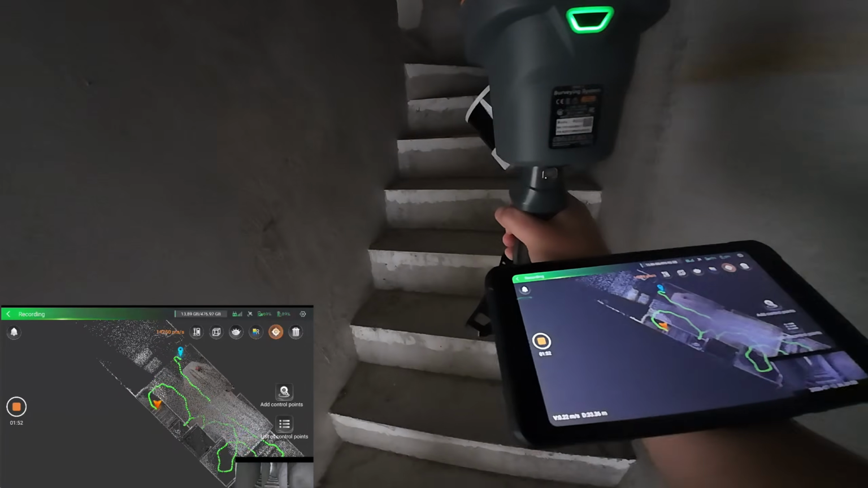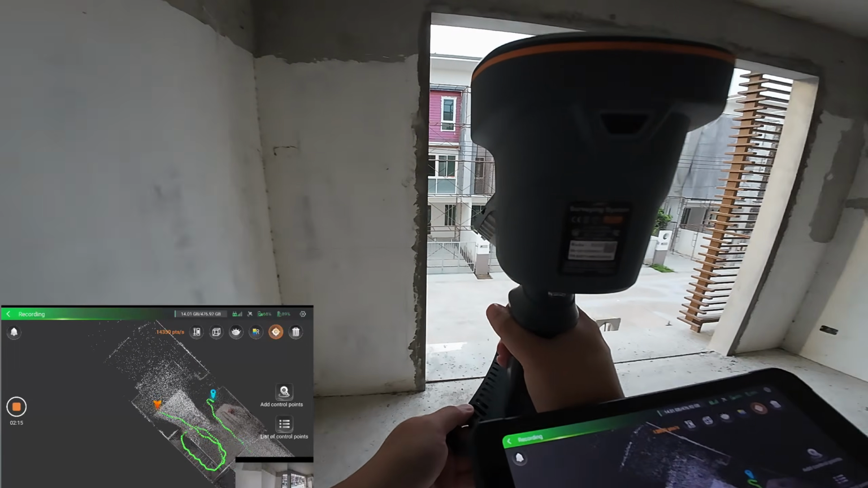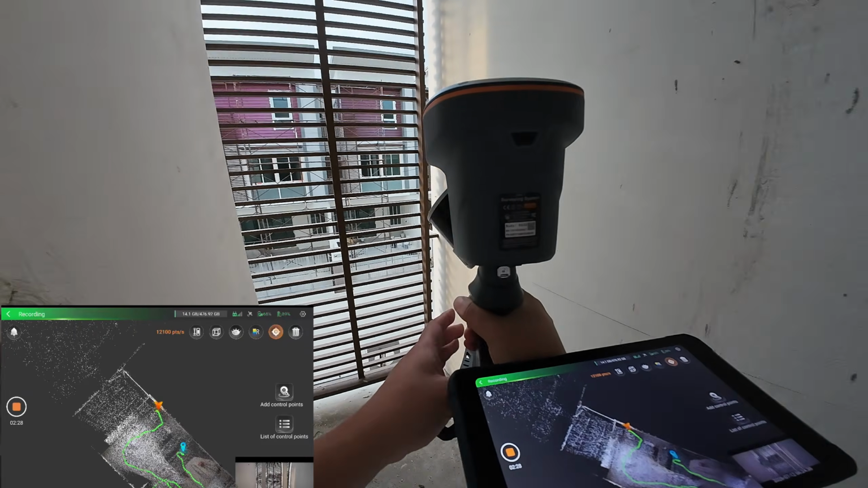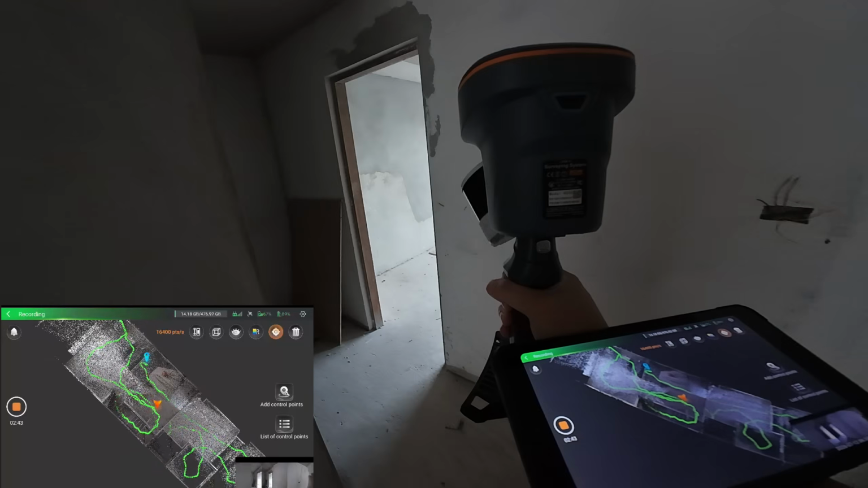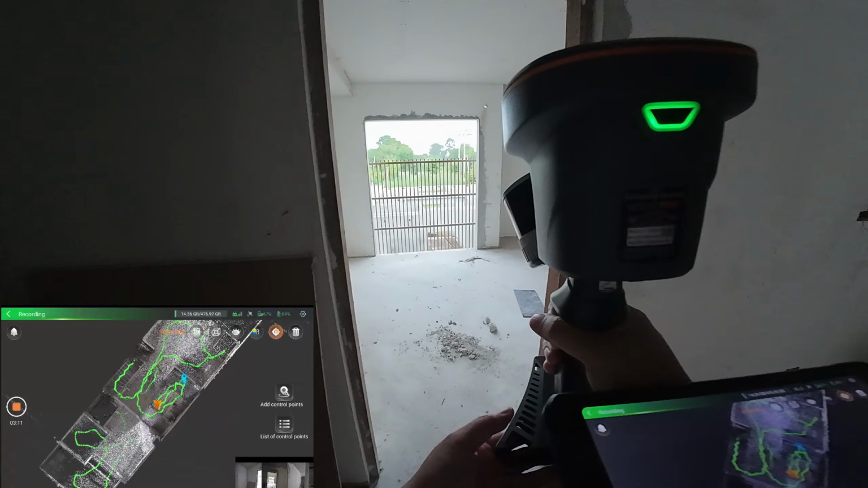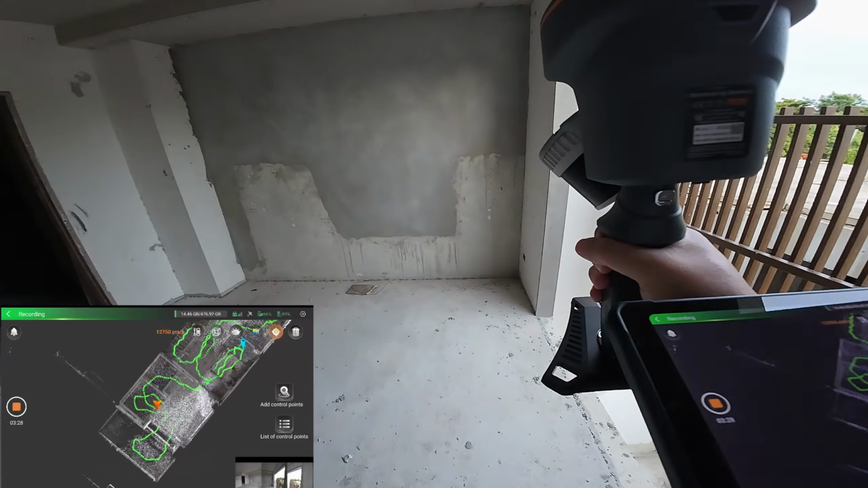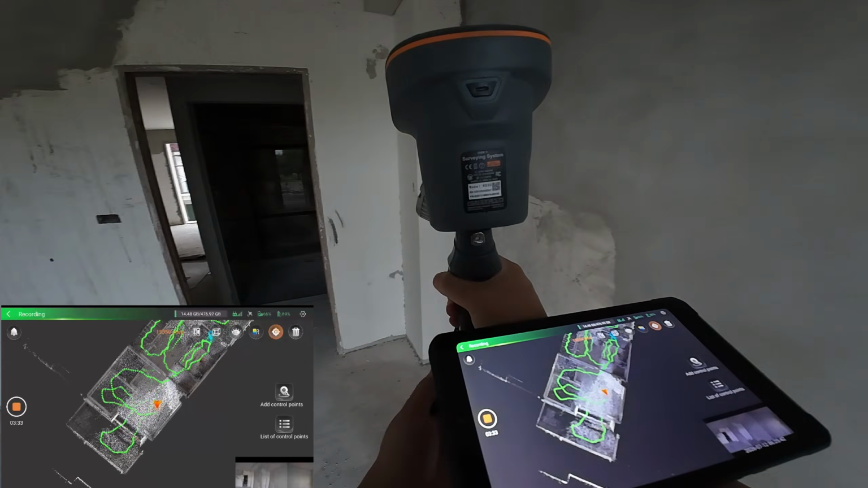For a scanner at this price point, I walk forward up this narrow stair. The retail price in the EU is around 36,000 US dollars. So far, this is the most expensive 3D scanner I have ever tested on this channel.